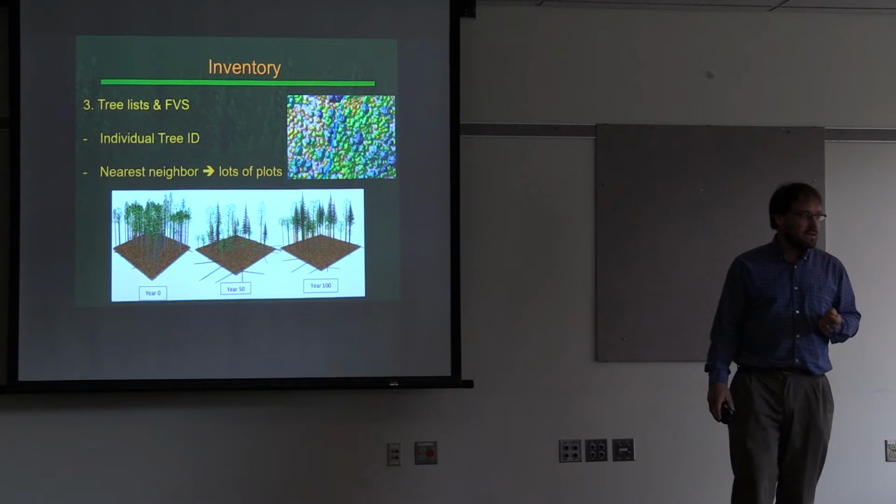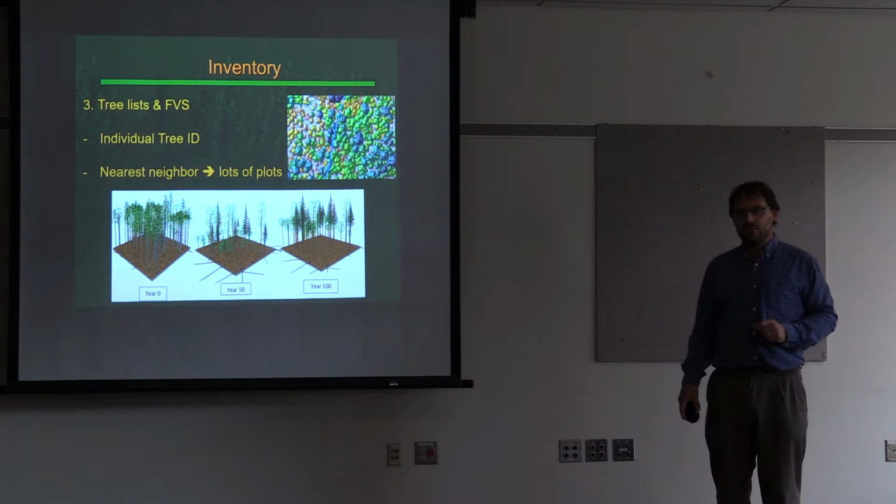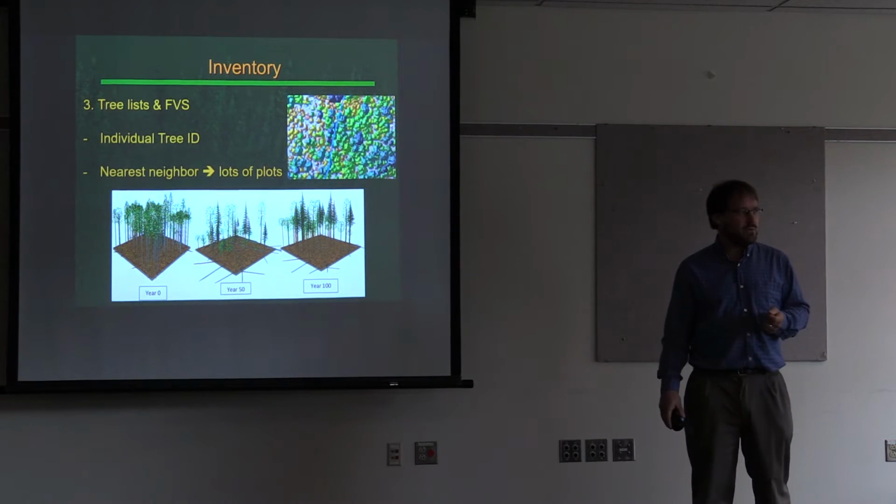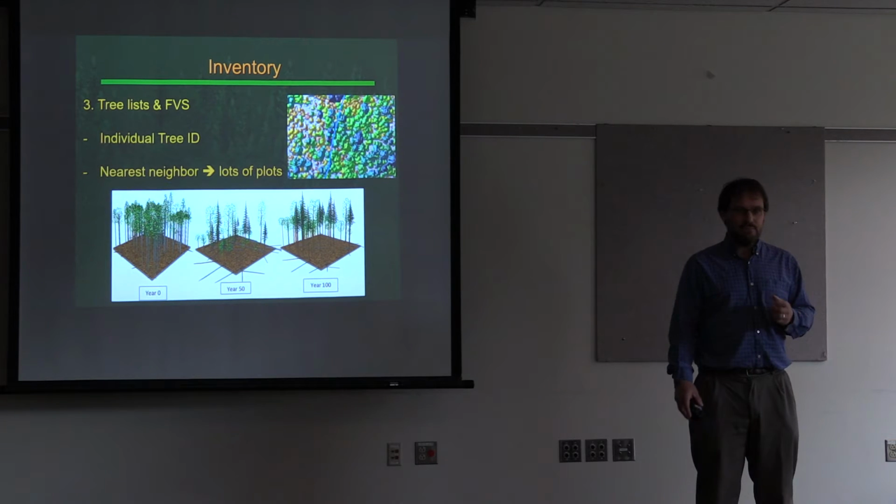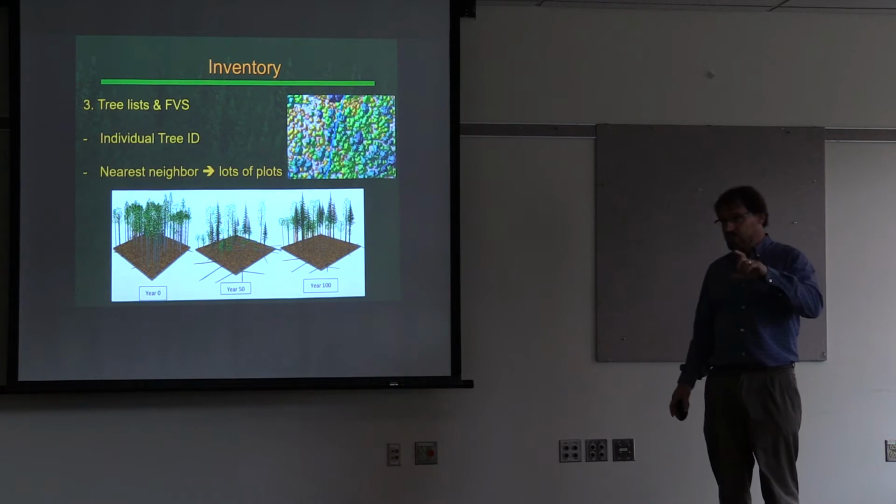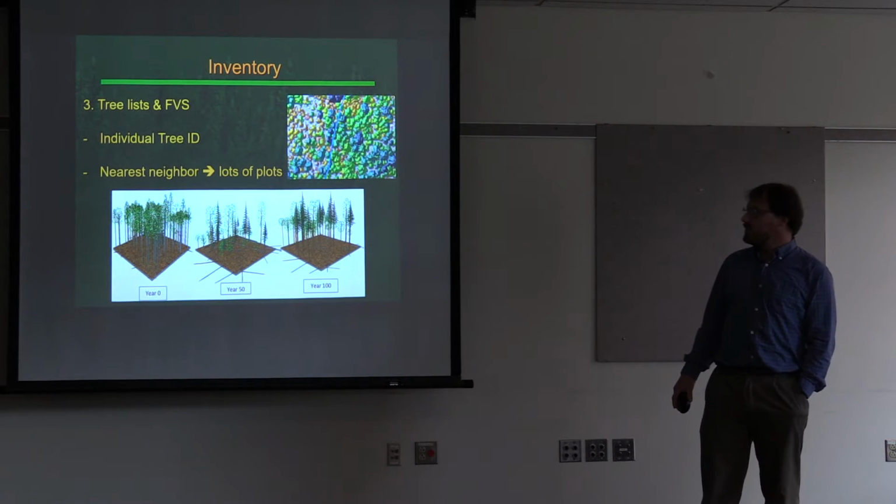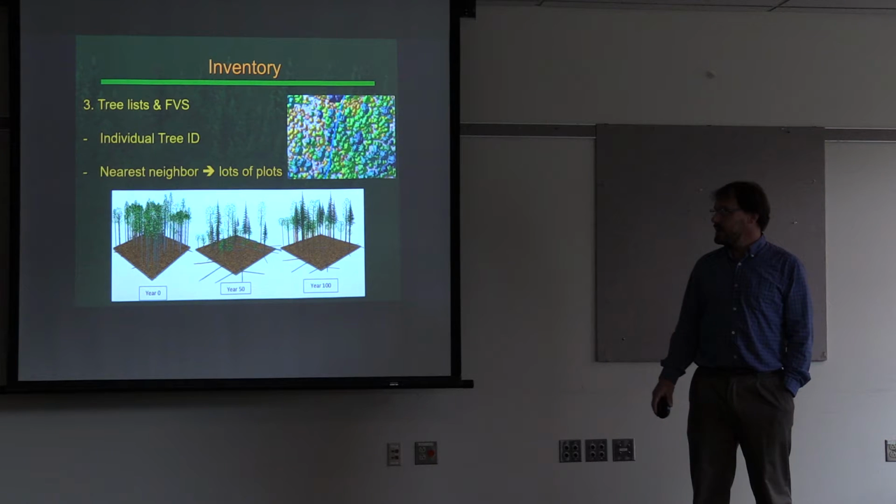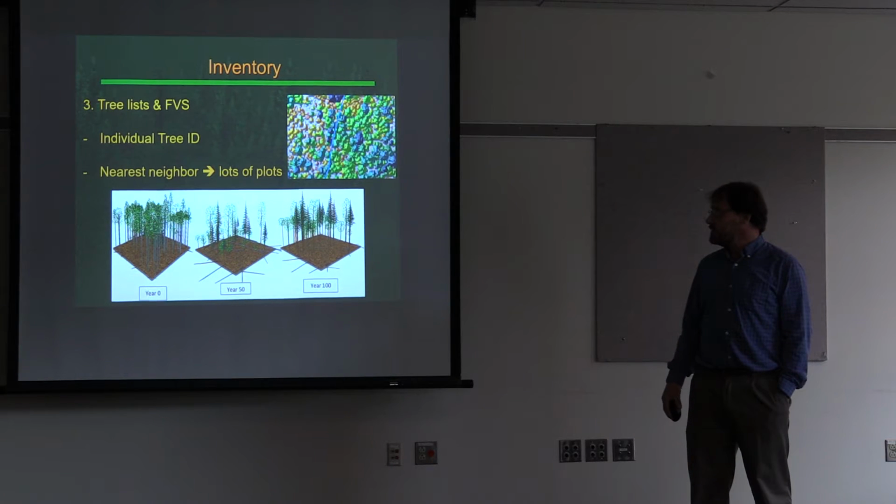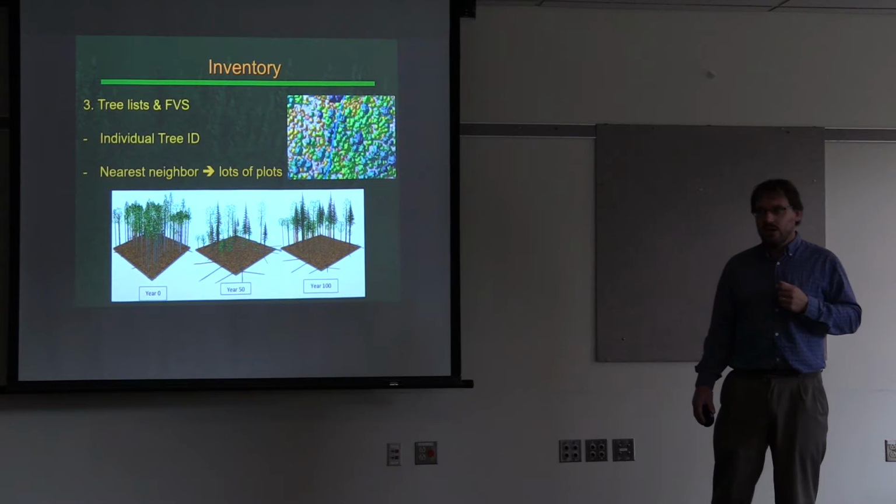However, I was just down in Oregon at the Medford BLM, and they're marching ahead with developing tree lists from individual tree recognition, and they're still trying to figure out how well it models in FVS and stuff like that. They put a diameter on trees based on the height, and so forth. So again, I'm sure there's going to be a lot of error, but people are doing it for better or worse. There's this other approach, a nearest neighbor approach.